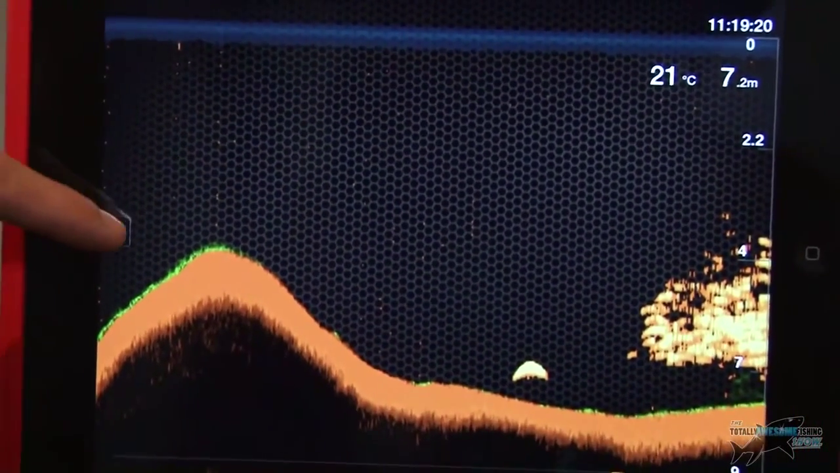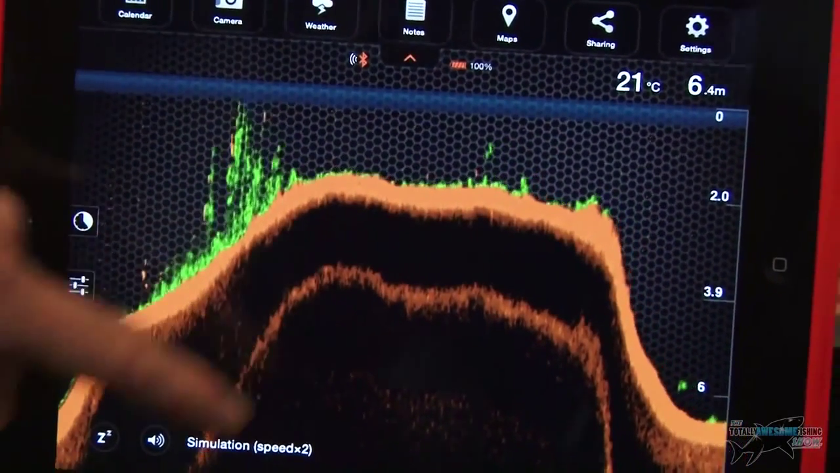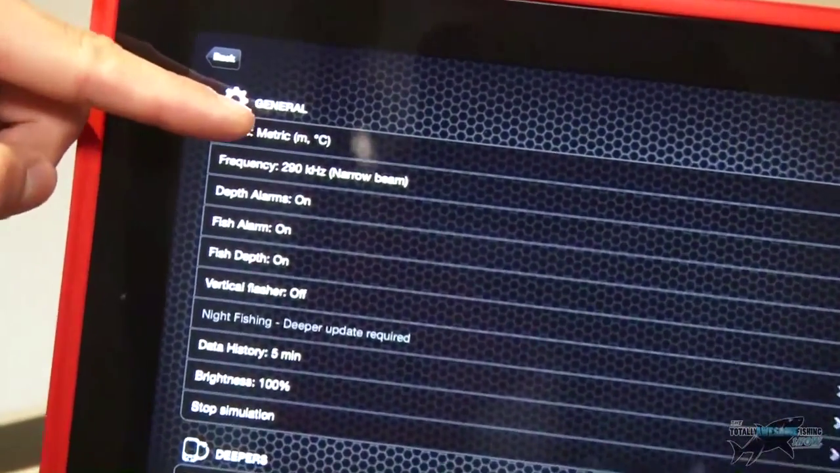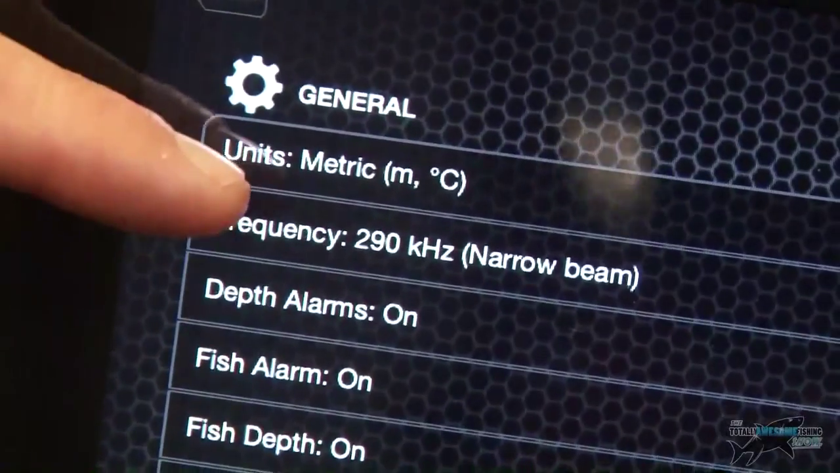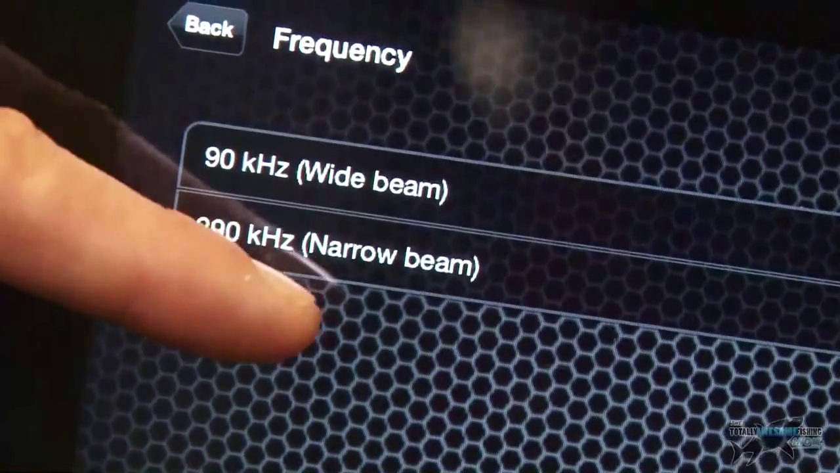So you can turn the alarms on and off. If I go back into the settings, there's a big arch there, so we've come up really shallow. If I go into the settings up at the top here, loads of different options I can do. I can change the units, so metric, imperial, fathoms, or mixed. I can change the frequency. Now this is quite important. I can do it at a wide beam, or I can do the narrow beam.